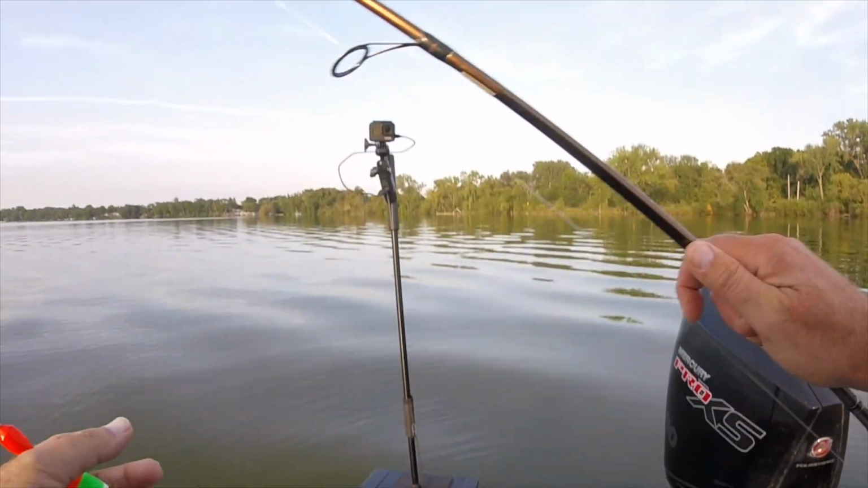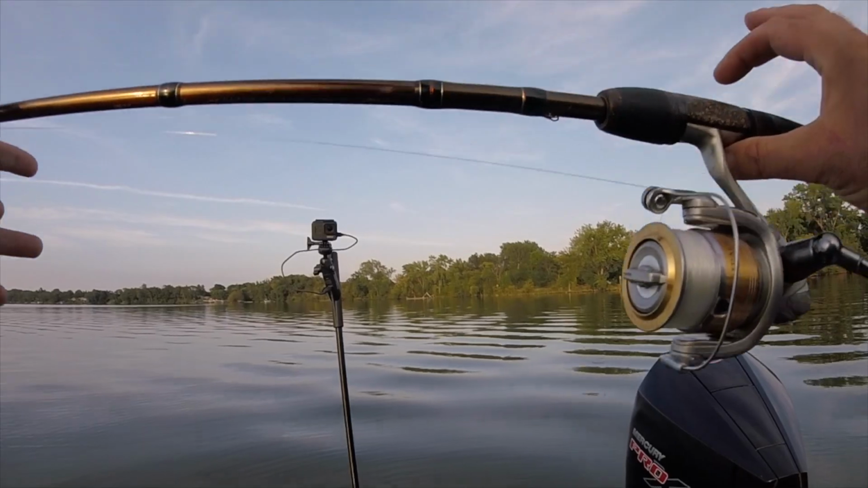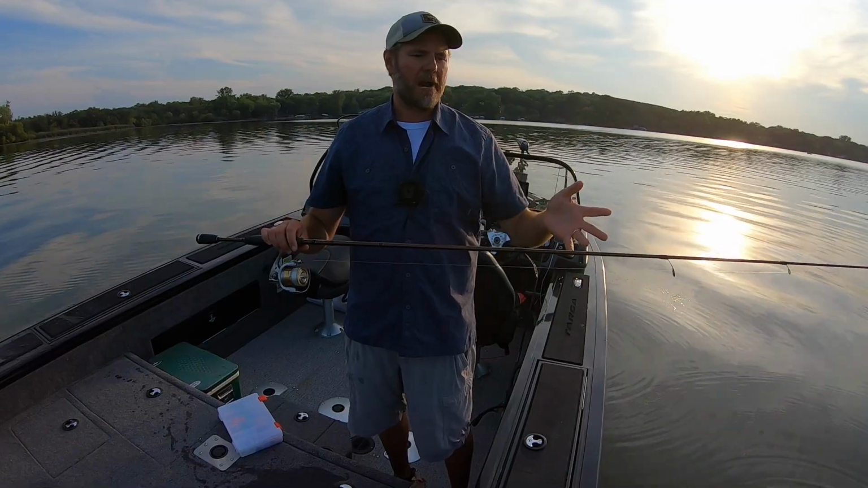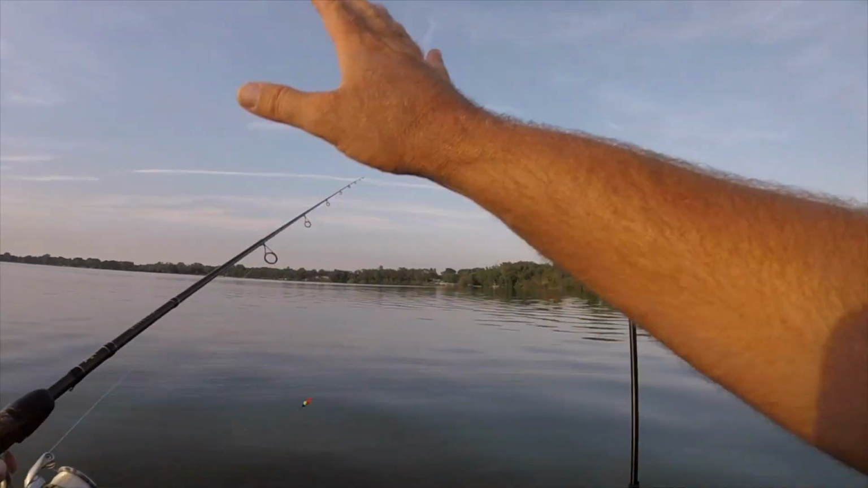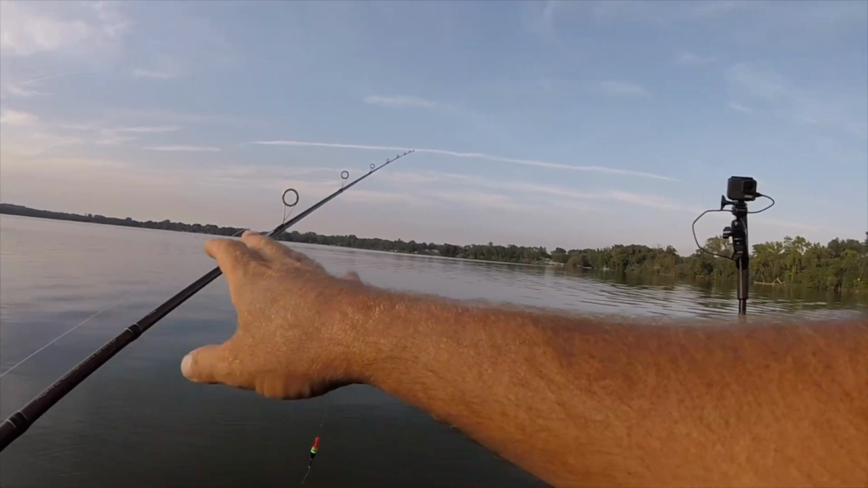This is just a bass rod. All right, this is just a 7-foot medium action bass rod. I'm not even going to tell you what it is. It doesn't matter what brand it is or anything. It's just a bass rod. I use this rod for smallmouth. I love it. All right, I am going to be specific. It is a 7-foot medium fast.